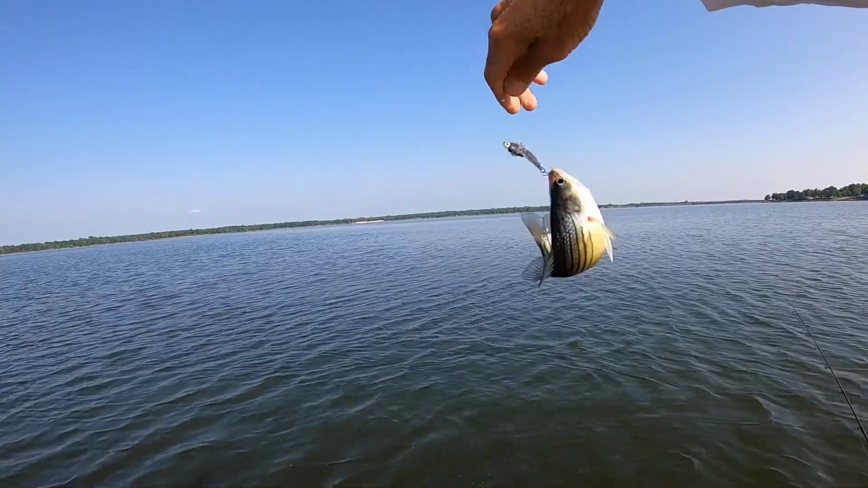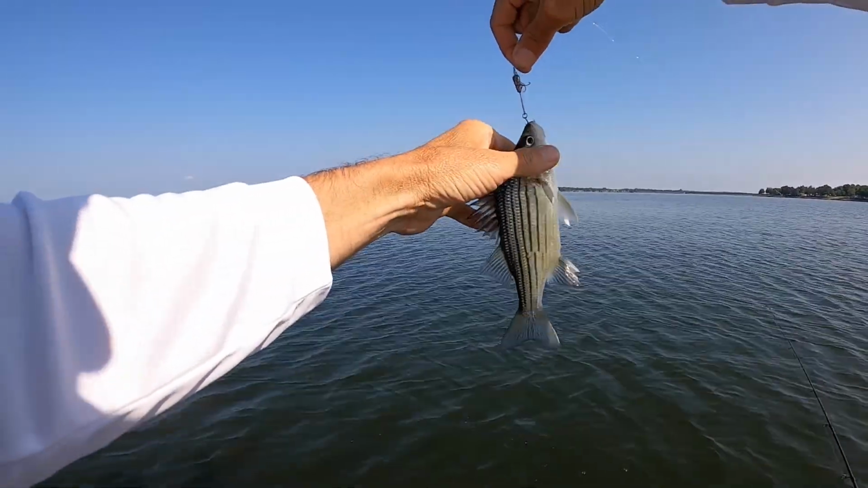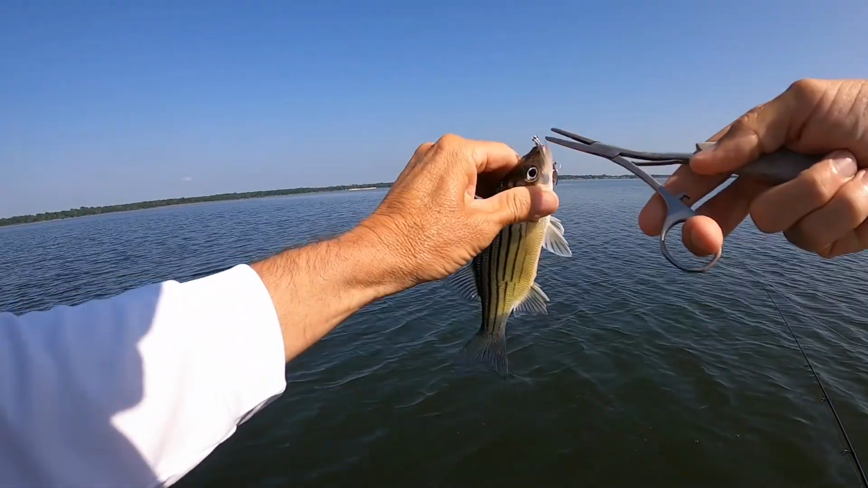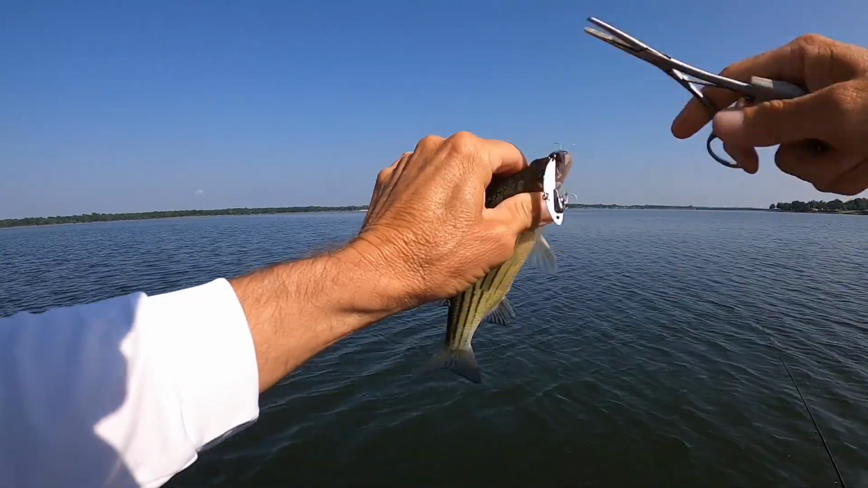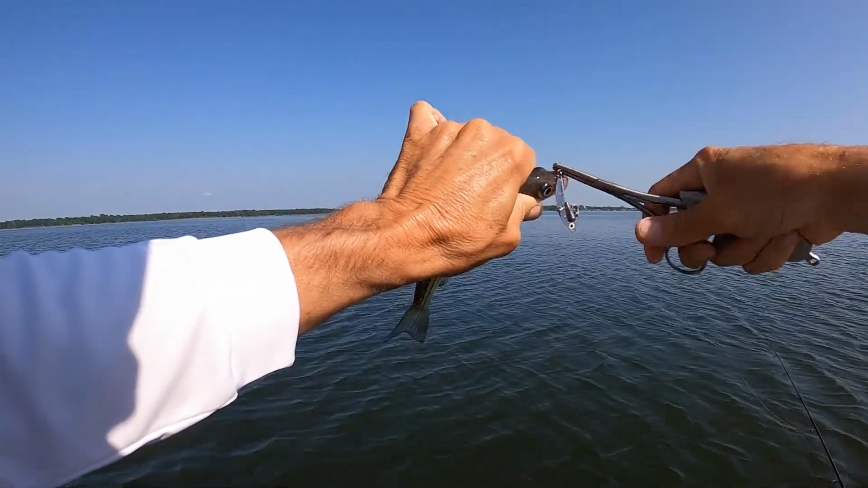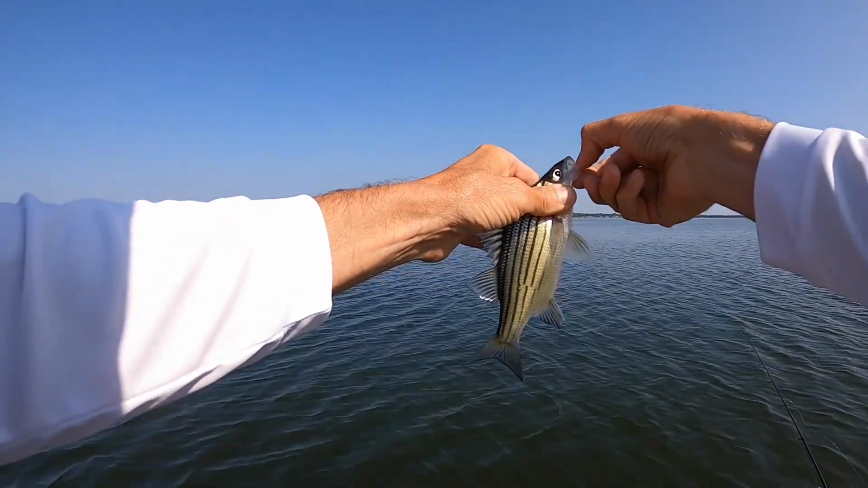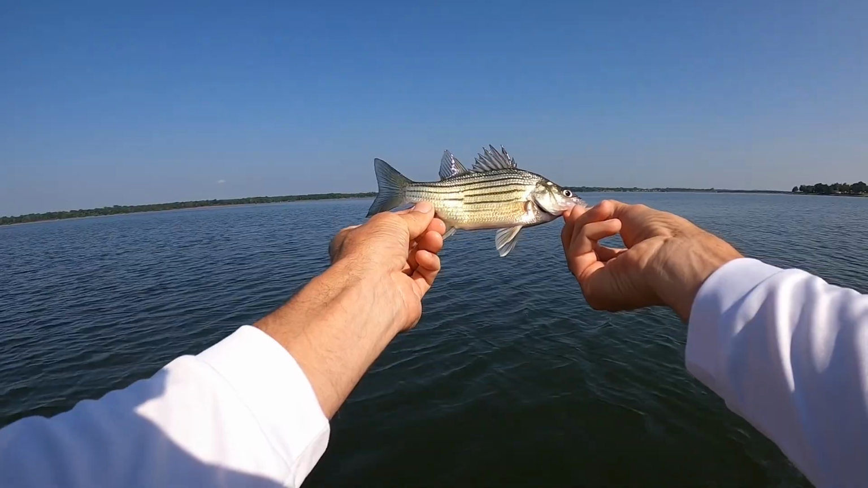Hey, I don't know if you know it, but these things are good eating right here. Those are good eating fish, and there's no quantity or size limit on them here in Texas. So you can keep all of them you want. If you're hungry, you shouldn't be going without any dinner, because boy, you can keep all of them you want. Look at that.